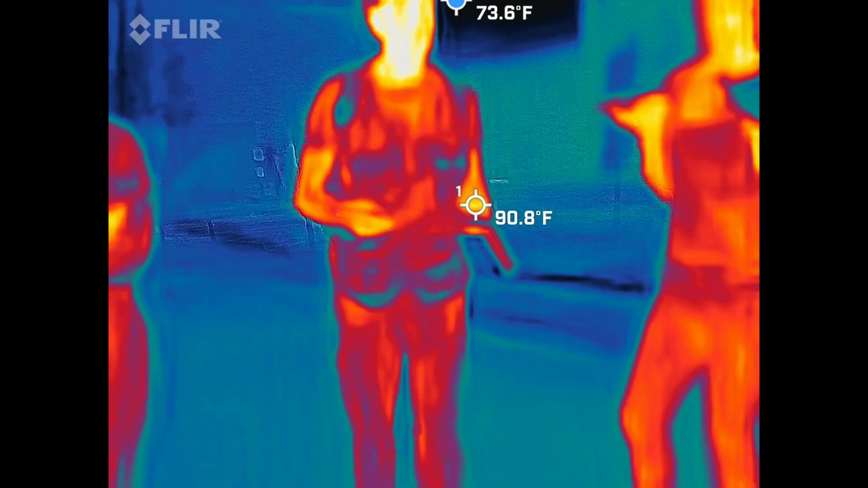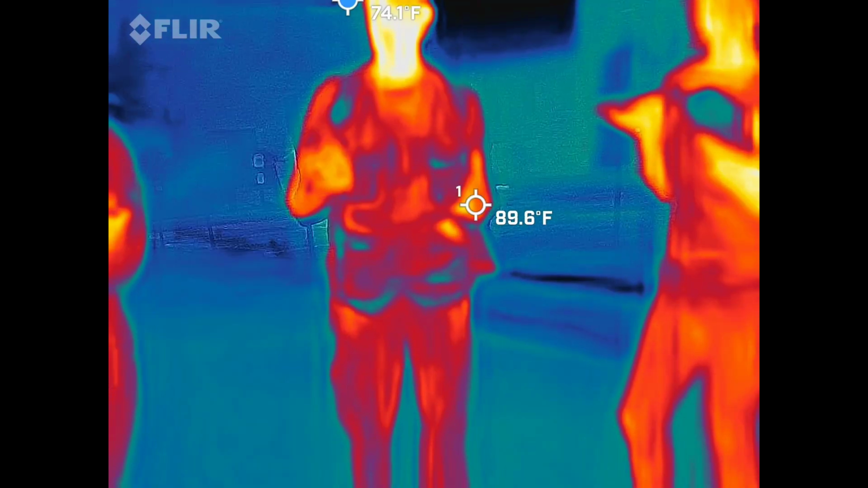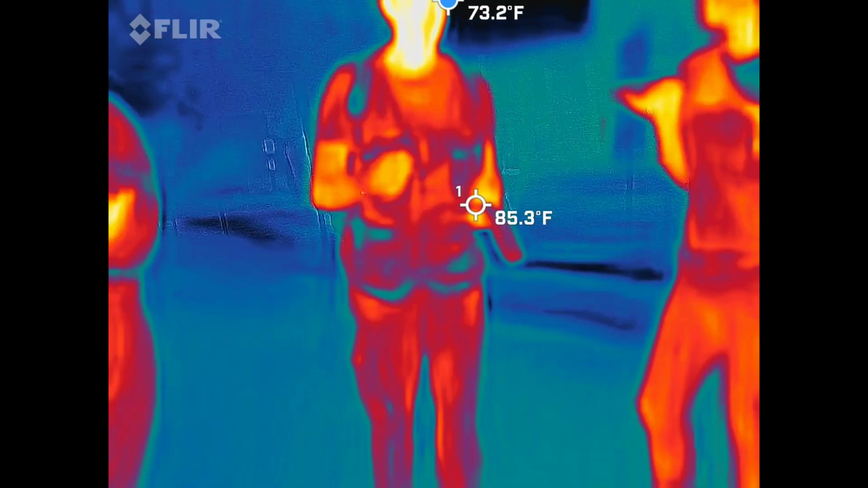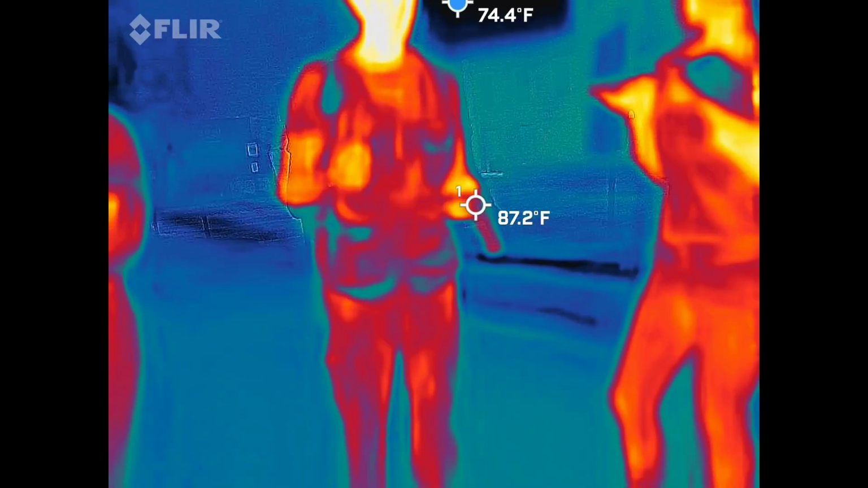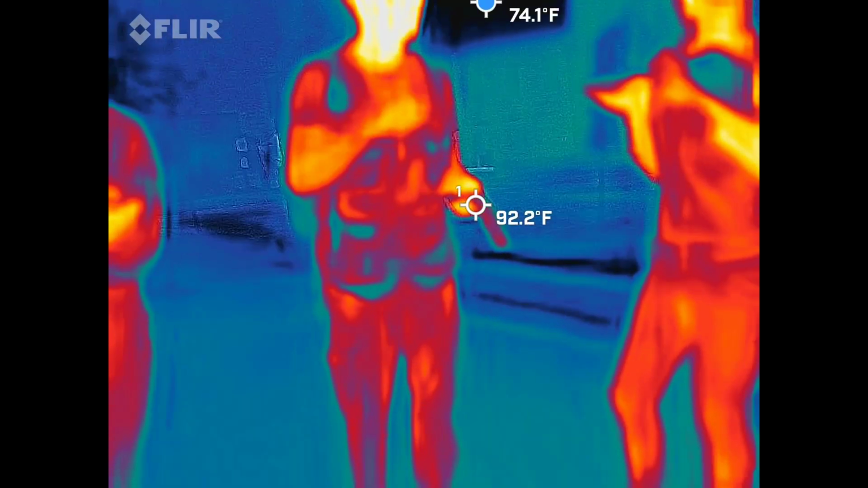I want you to also keep in mind that little blinky light meter that I showed you guys earlier only goes to 25. We would have missed that 44 if we were using that little blinky light meter, which is why I like to use this one instead.